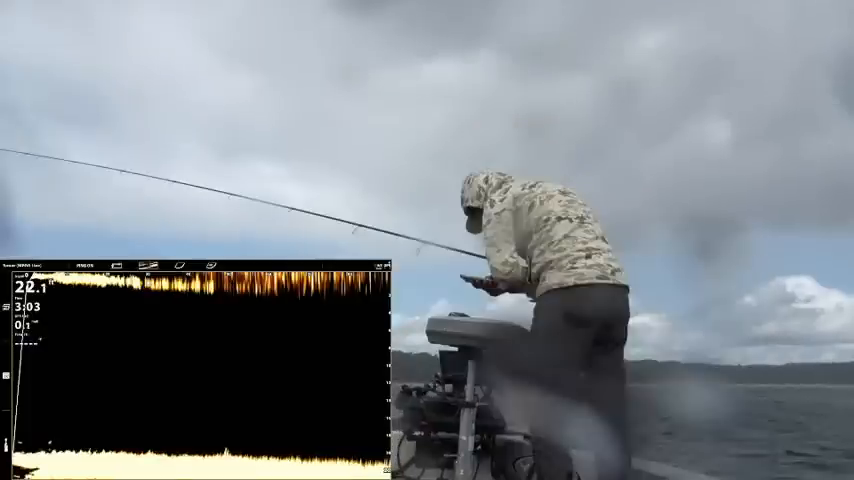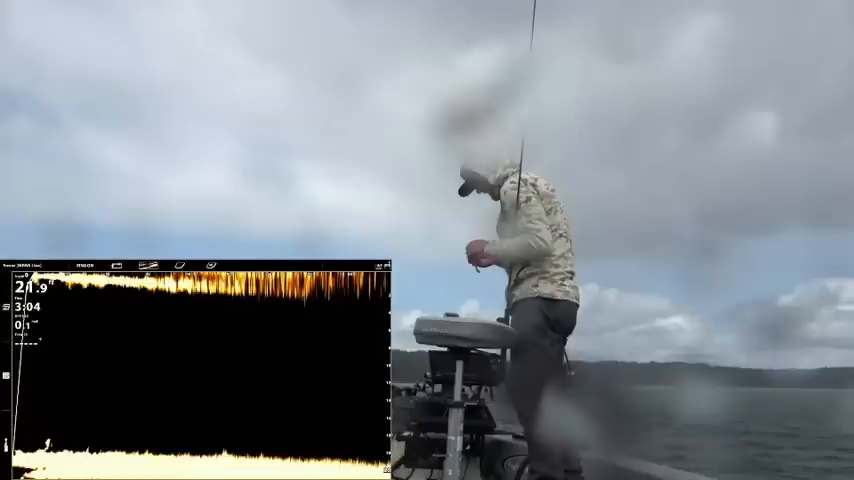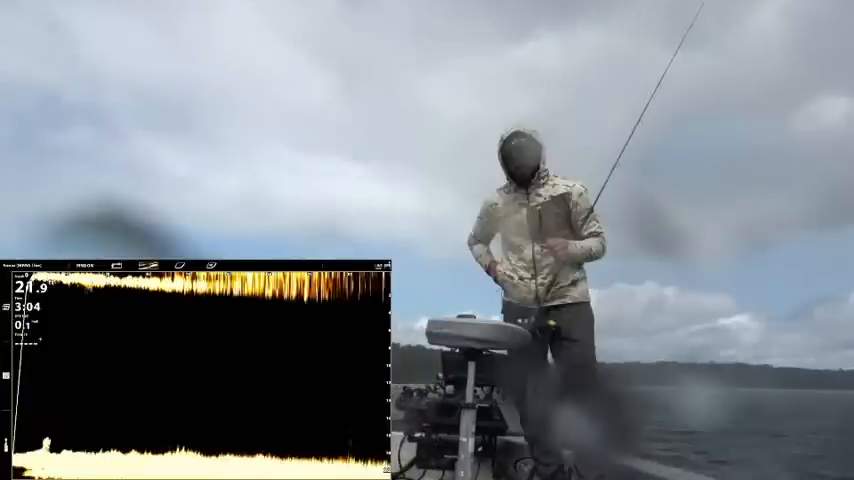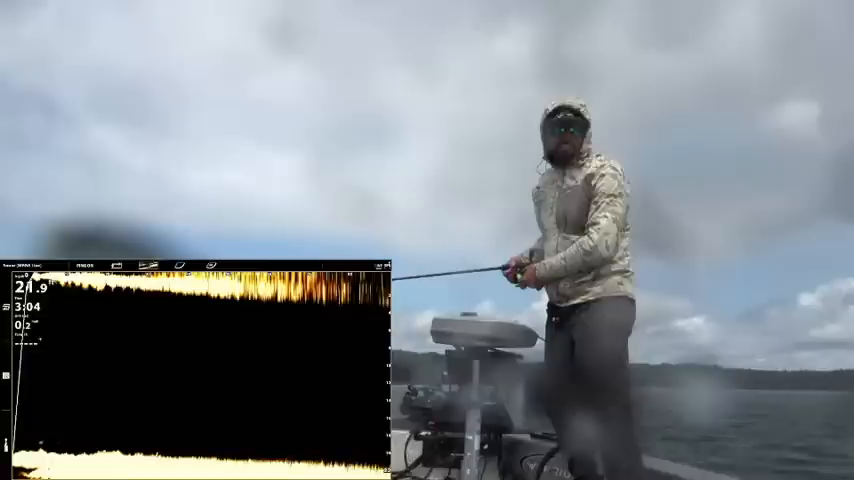If you just joined, you just missed the fun part of the show. We just caught 4 nice walleyes in 4 casts. 3 real nice ones, 1 kind of average eater size one. I don't know if I'm lagging right. Oh, still good. We're definitely... Hopefully Mitchell's not watching now.